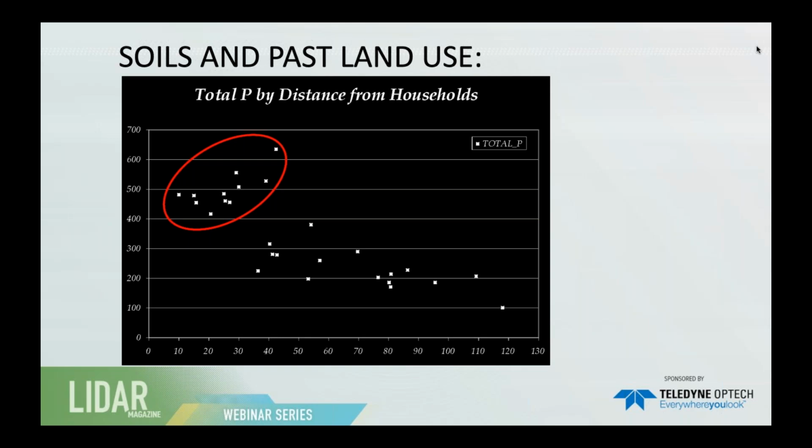And as they moved away from their garden, the distance away from households, they were using them more like traditional agrarian fields. Coupled to the LIDAR, it gives us a really fine perspective of how many people and how much land this landscape could support, or how many people this landscape could support through time.